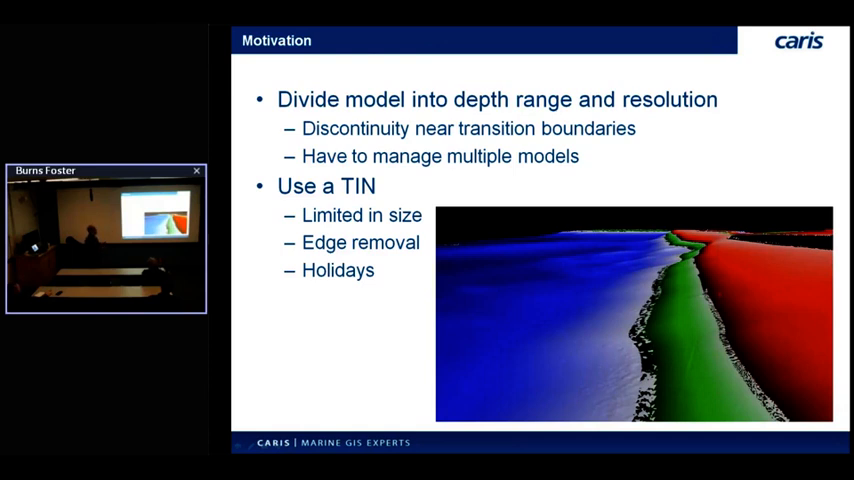So one of the techniques we use to deal with this varying density is to split it up by depth range. So we say the shallow stuff gets a 1 meter, the mid-tier stuff gets 2 meter, and so on. So we try and divvy that up into fixed resolutions and apply models based on that. But there's problems with that technique.